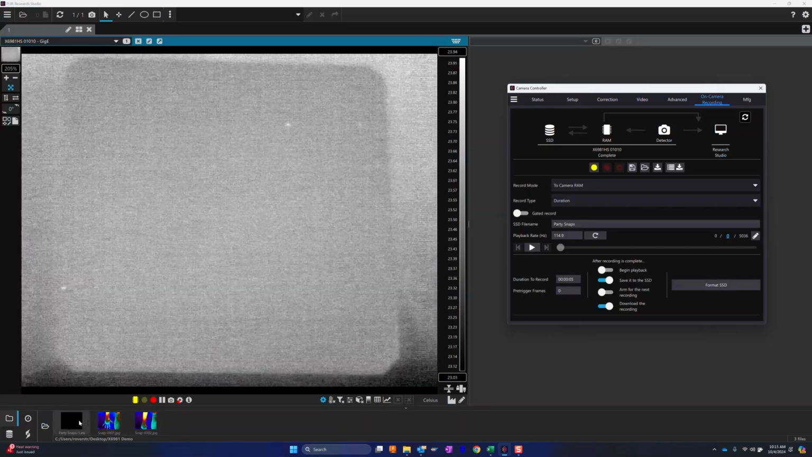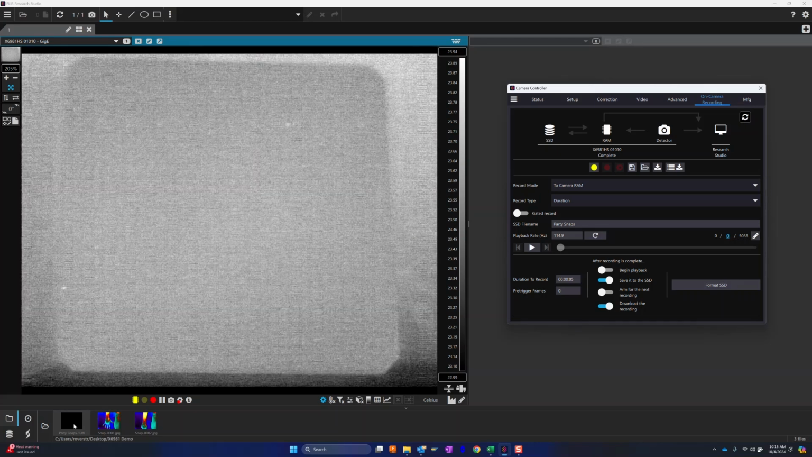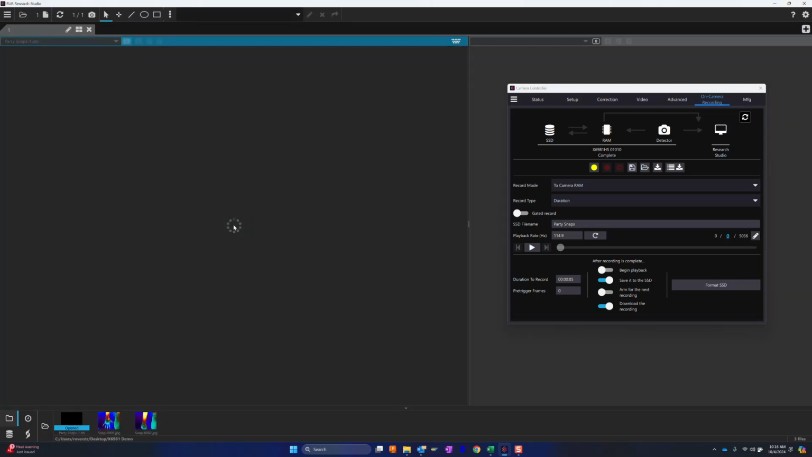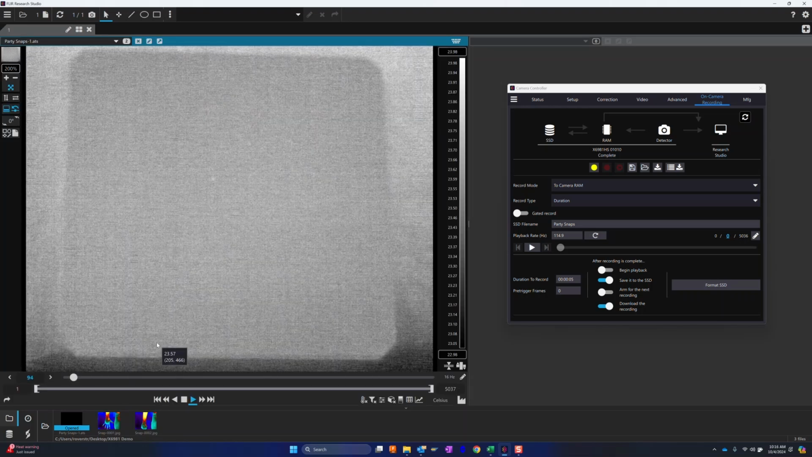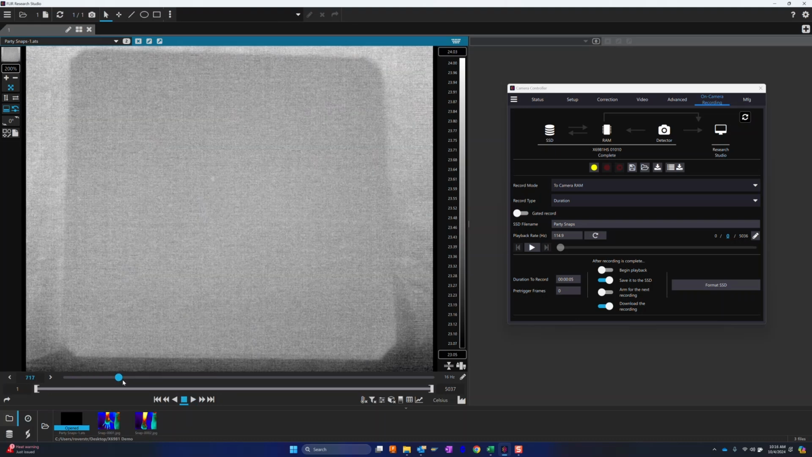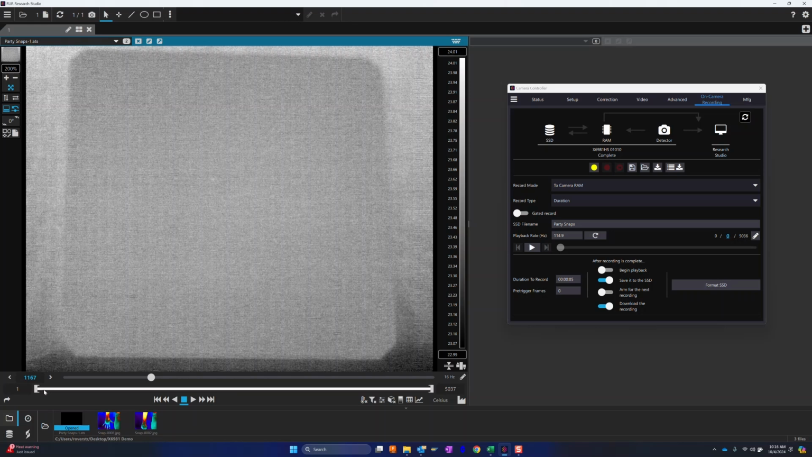And our film strip is already pointing to that folder, so we have it down here on the bottom. So let's double click the party snaps and we can open it in this window. So now live view is hidden behind this. This is the playback. We can grab the play control and just scrub across till we see something interesting. So they come in view about right here. We can grab this leftmost handle and go to about 1160.